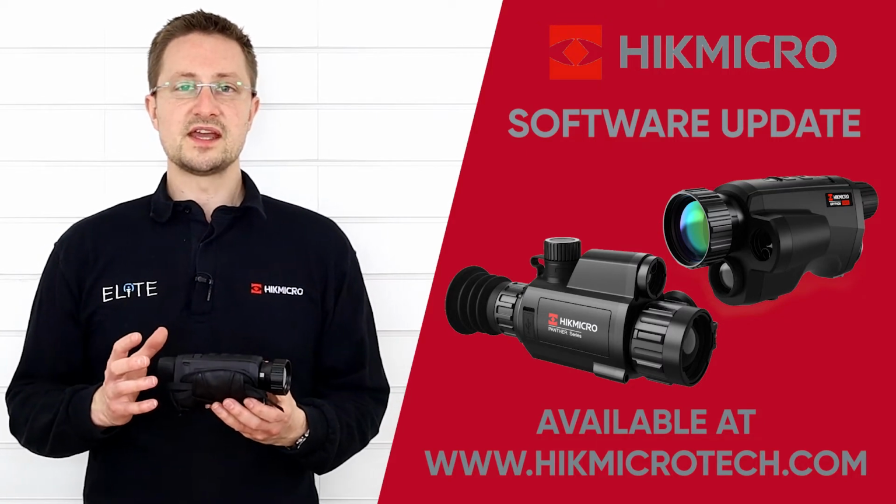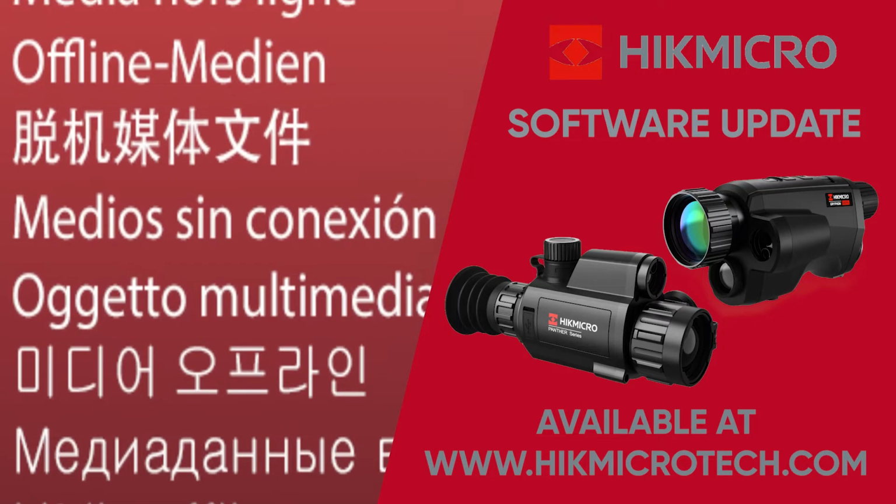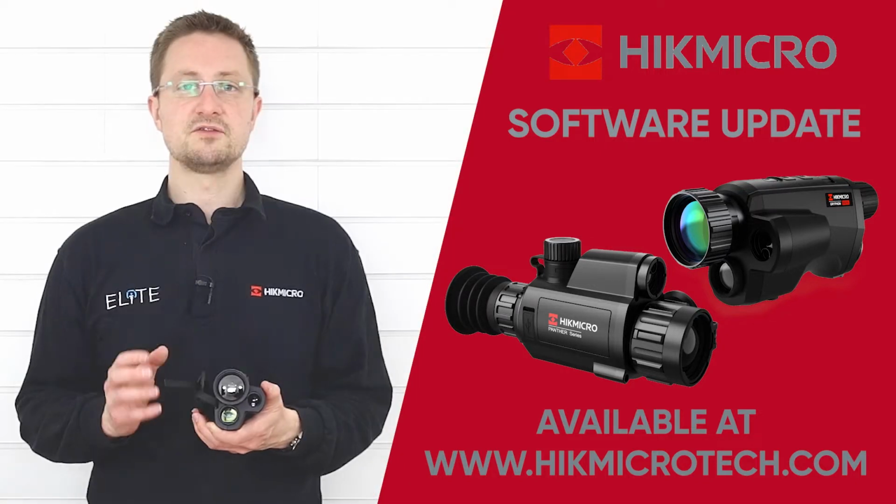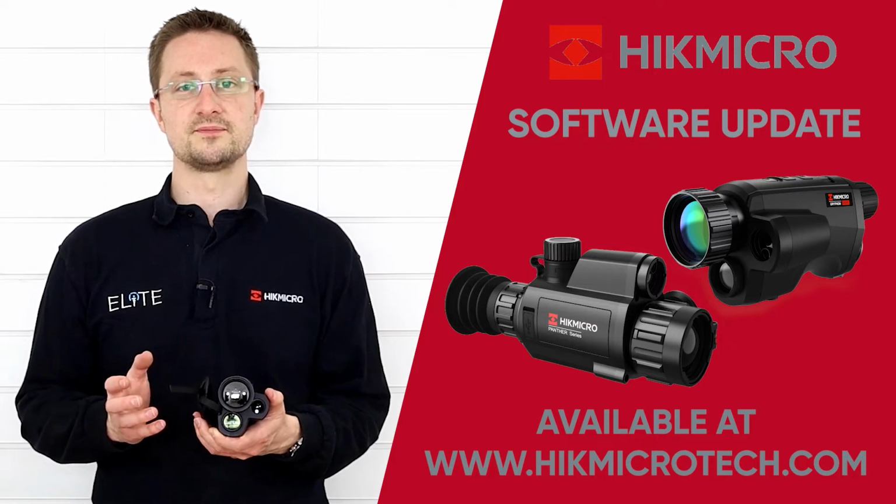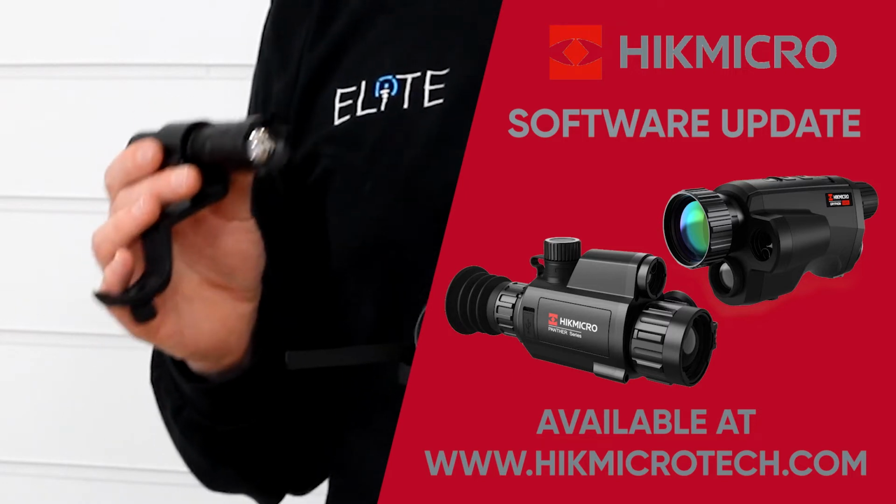So the major update in the Gryphon unit is actually the performance of the optical camera. This has now been optimized to work with an infrared or IR torch, and we've actually released an accessory which allows you to easily mount an IR torch onto your Gryphon. So this is the mounting bracket and IR torch. It's powered by an 18650 battery.